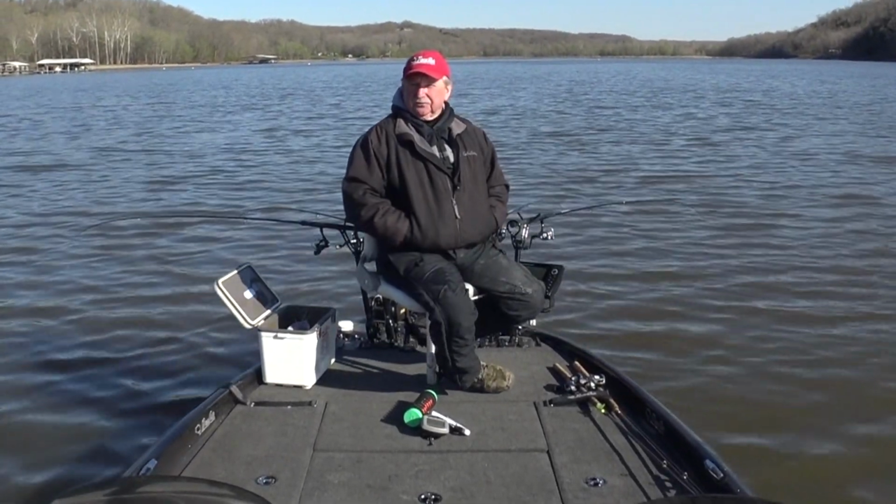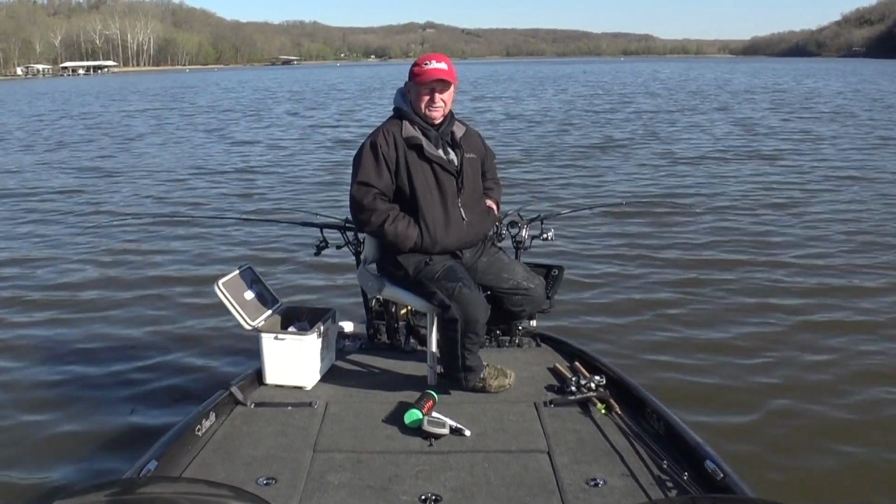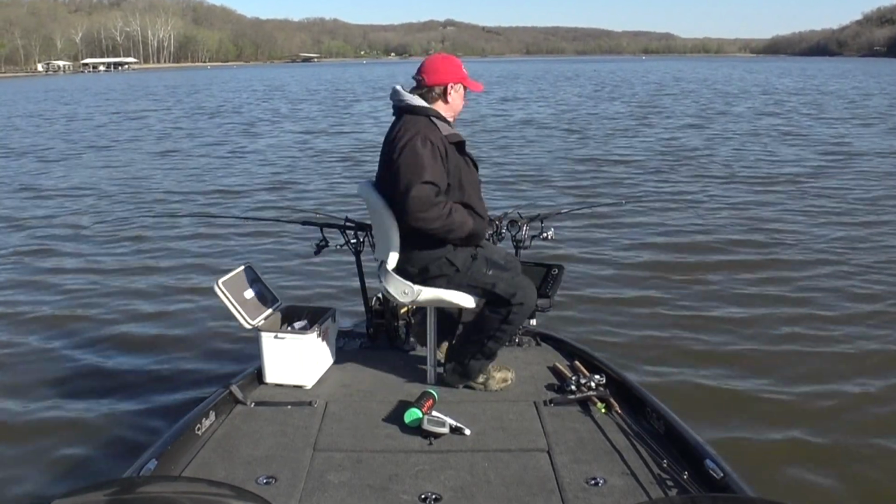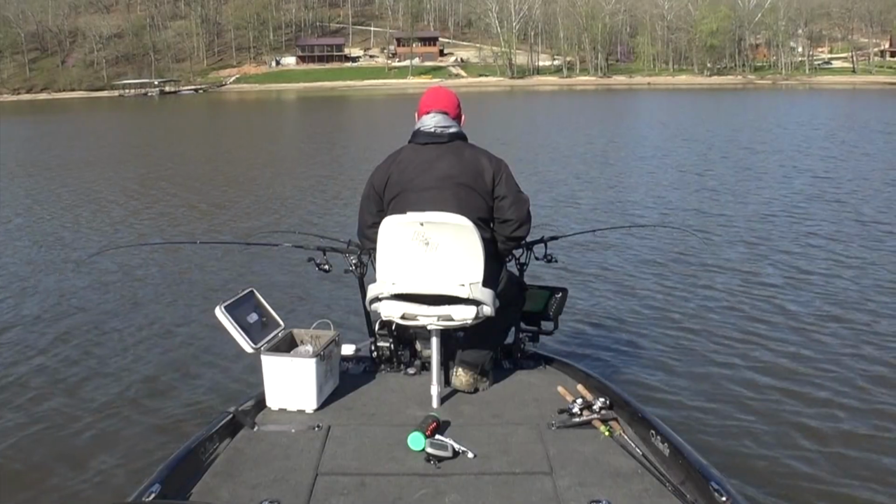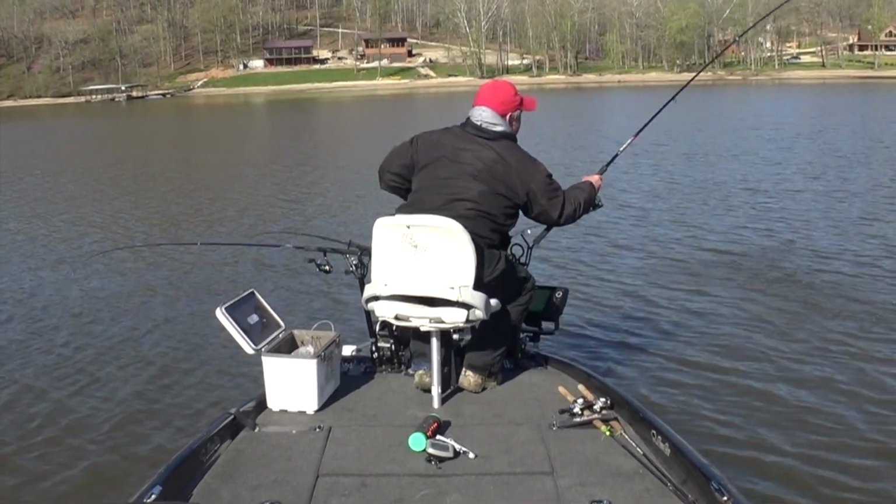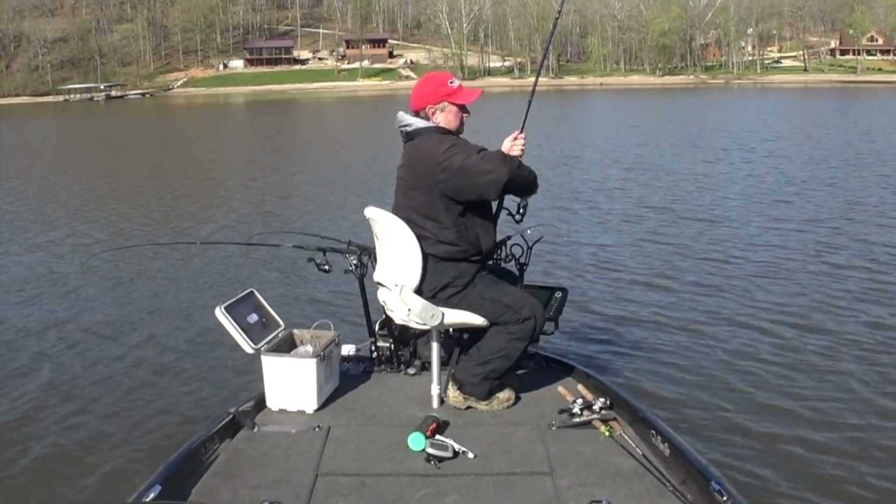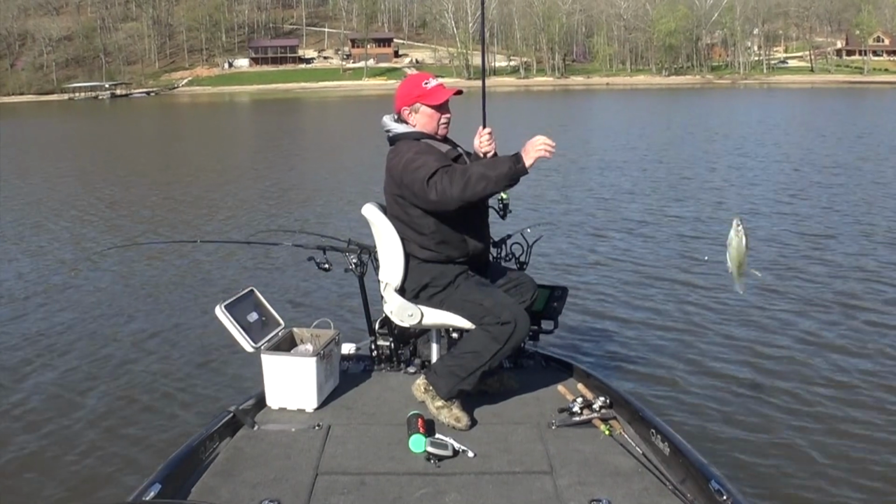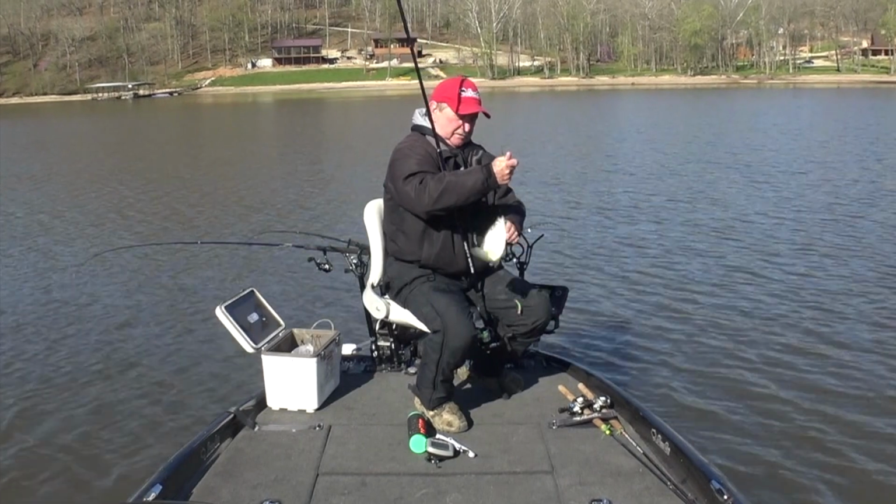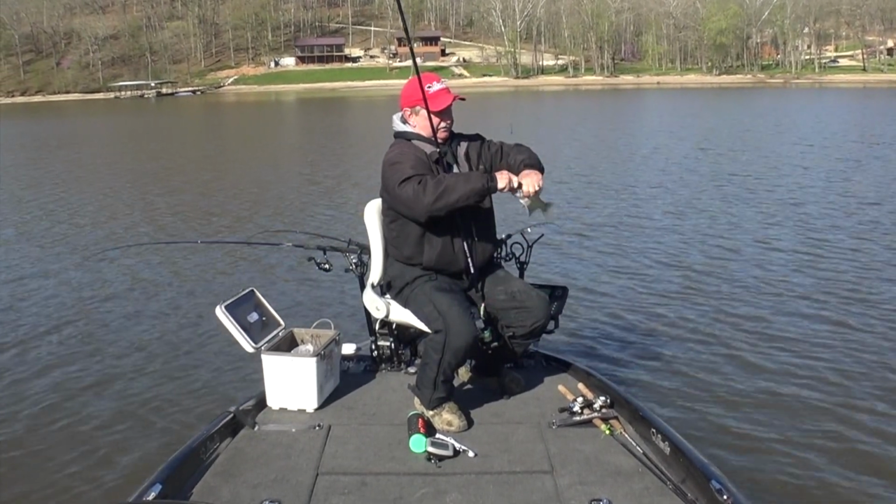Okay, I've made a move. Came down a couple of coves. I'm going to go toward the back of this, fish a little shallower water, see if we can find them trying to move up. There's a fish. That's a nice fish. Nice little eater. It's a little 10-inch fish, I'd say.